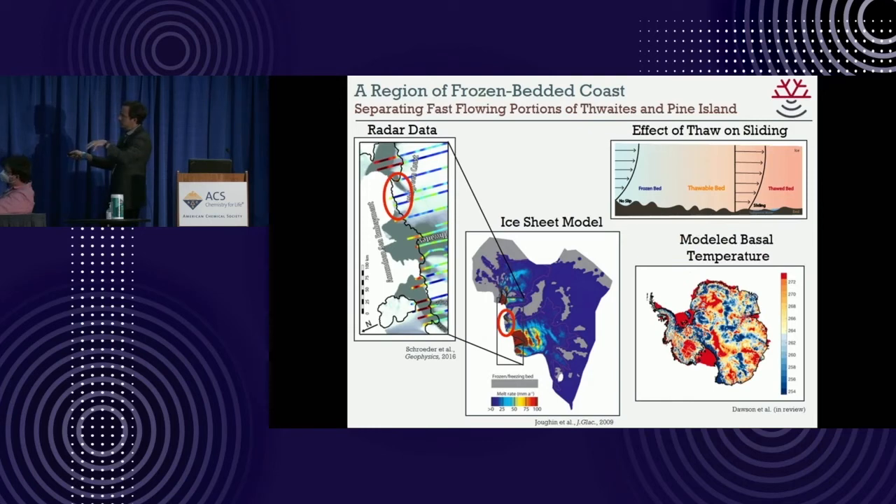There's a piece where it's frozen to the bed, totally frozen. There are pieces where things are flowing fast, where it's definitely thawed. And she talked about a thawable region, somewhere that's frozen, but just barely so, where you could imagine perturbations actually thawing it.